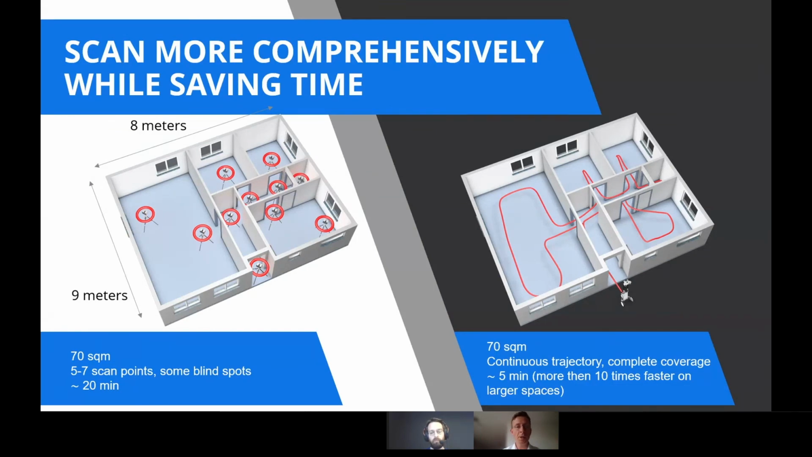You can see quite easily here that on the left side, where we show how this environment would be scanned by a terrestrial laser scanner or a fixed scanner type of device, you would need to position the device at multiple locations, actually as many locations as there are rooms at least, and usually even several locations per room. Therefore, taking into account the fact that from each location you need to let the device run for several minutes, you can easily, in such an environment, end up scanning for something like 20 minutes.